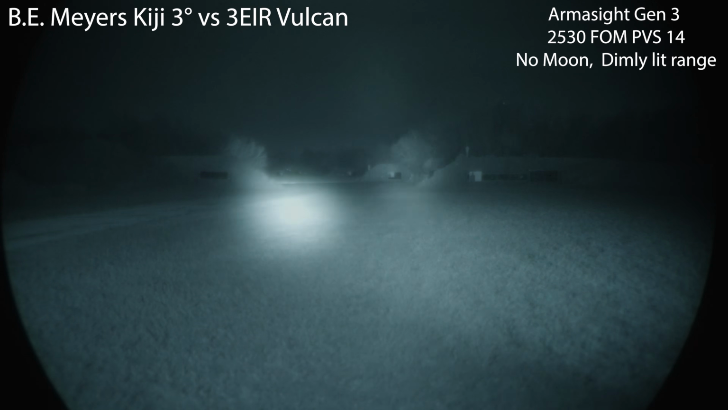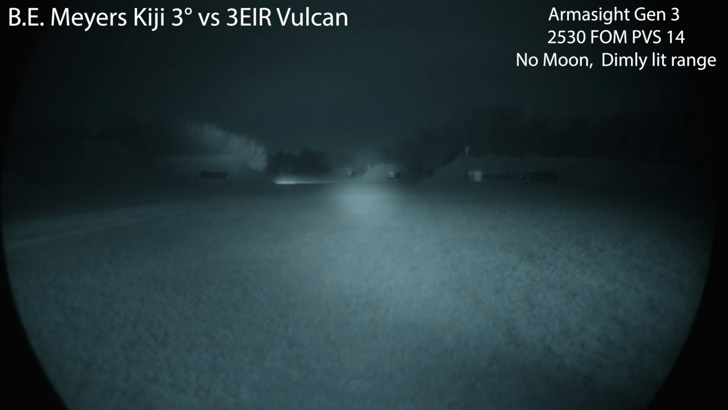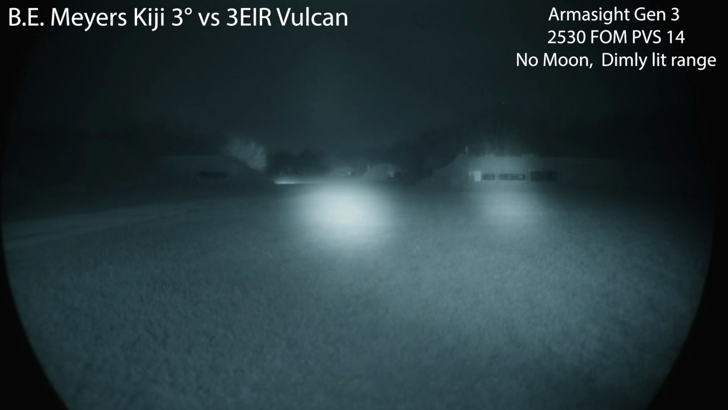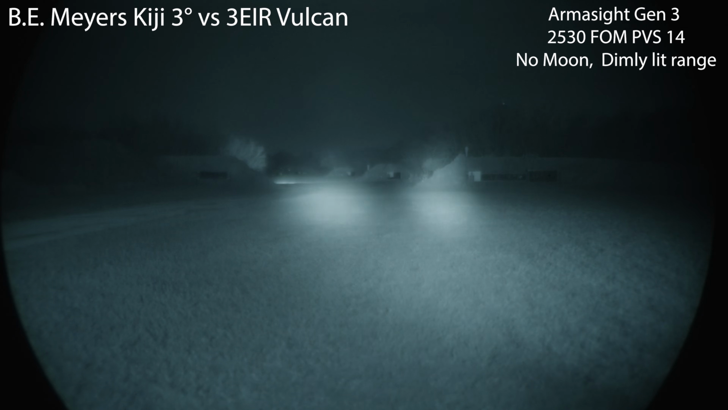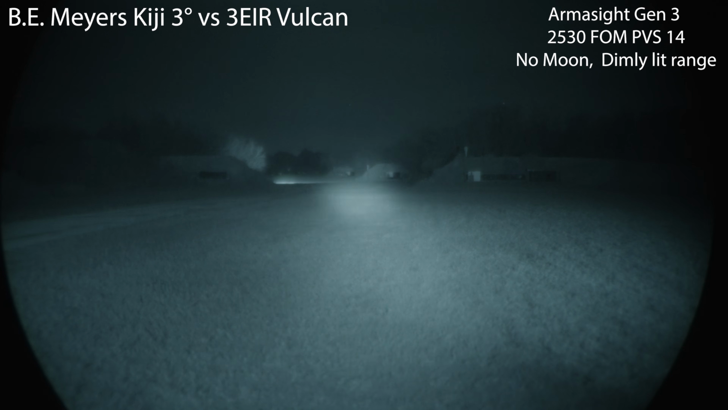Kiji on left, Vulcan on the right. So BE Meyers 3-degree Kiji and the 3E IR Vulcan with photonic barriers on the range. They are pretty on par with each other. I will point out that the Kiji is more of a round illumination pattern that kind of drops off, and the Vulcan is more of a square looking pattern, just a little bit. But both can completely illuminate the 500-yard range just fine, as to be expected. Both very, very good units.